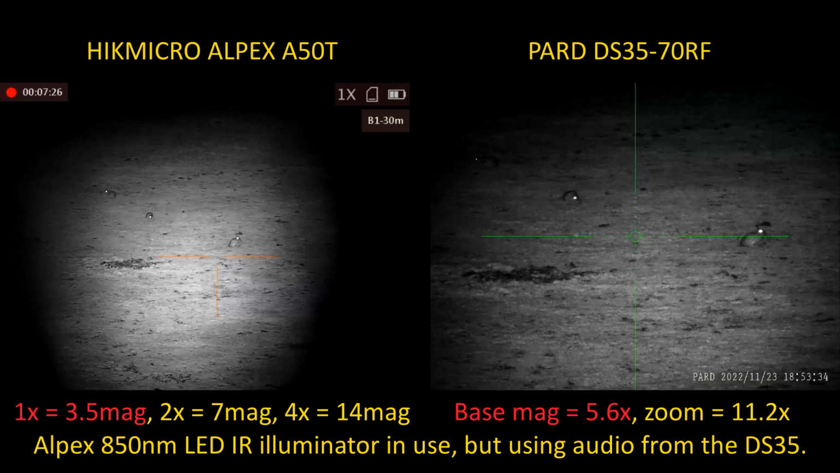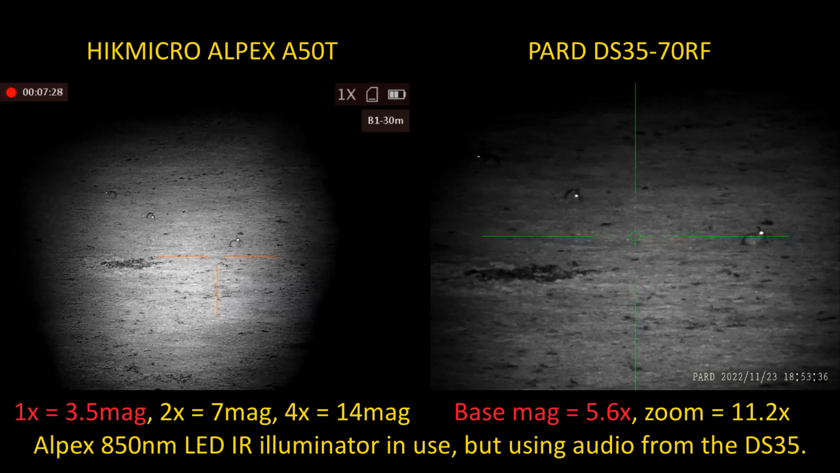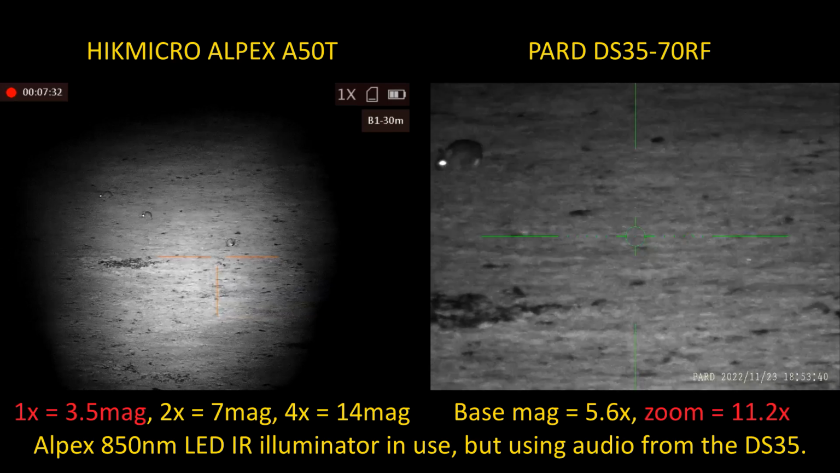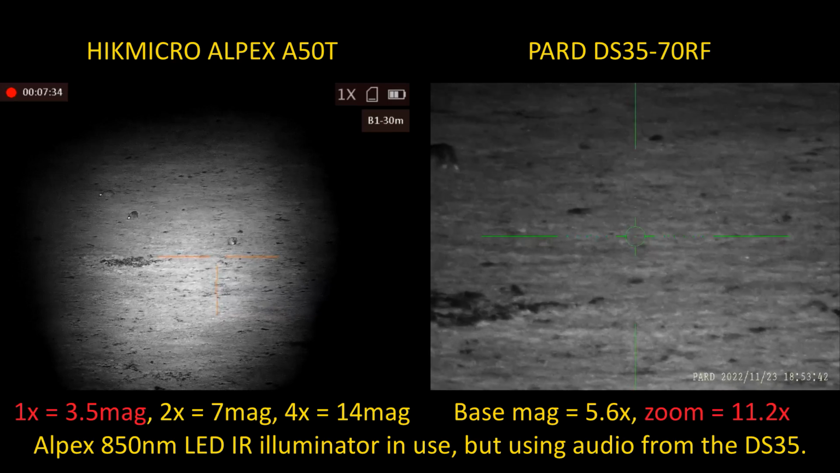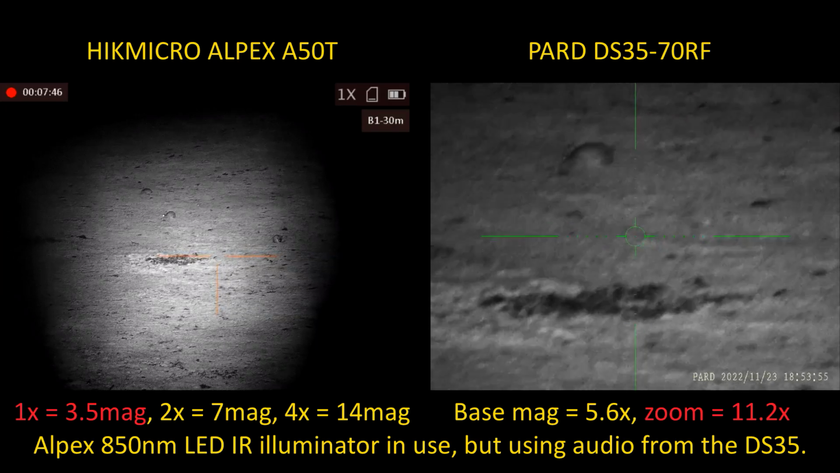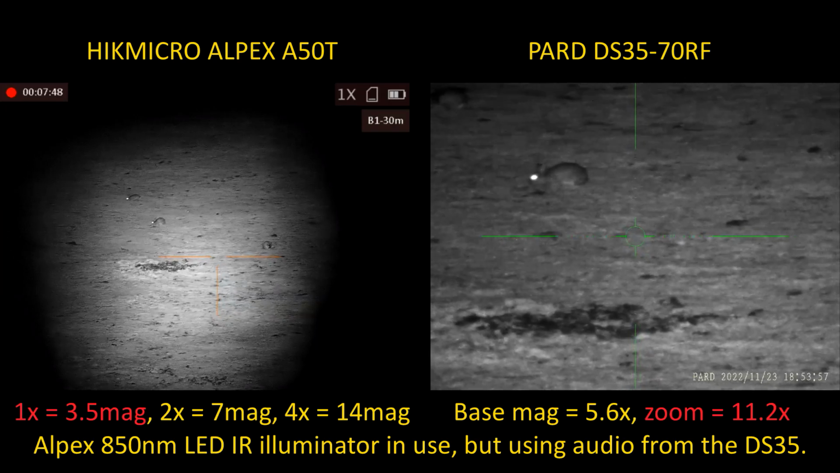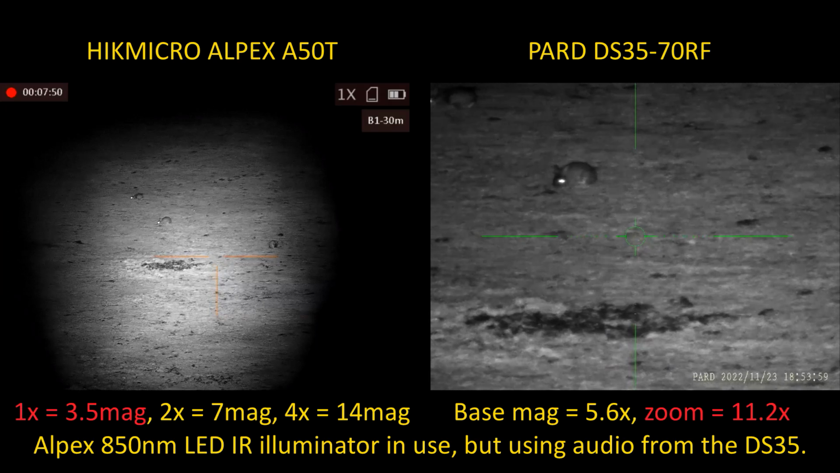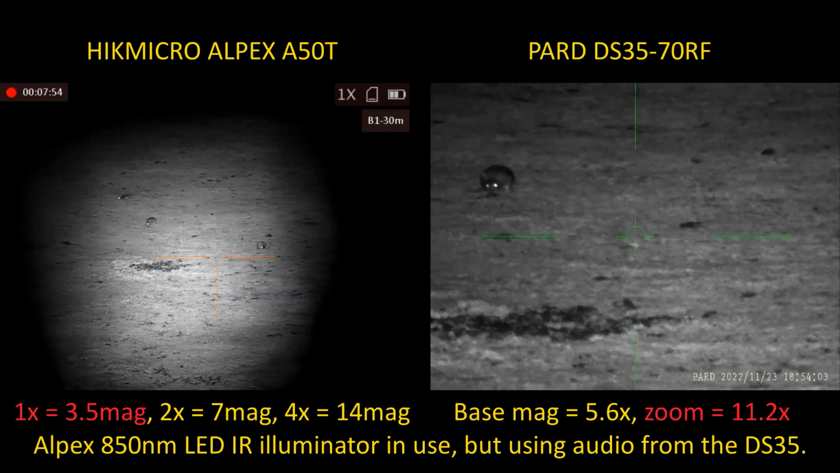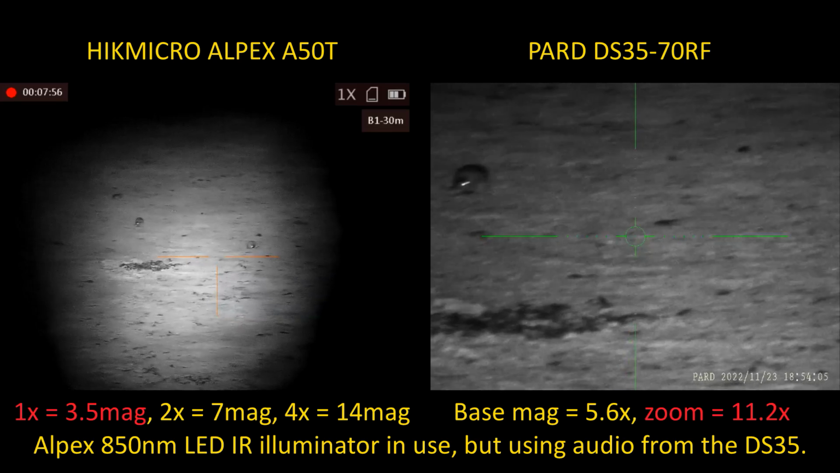Yeah. I've got to say, that's a nice image on the Pard. Yeah. They both look pretty good actually. And even up at 11. How's the focusing on the Pard? Is it okay? Aye. I didn't really touch the focus on that. Aye, I've got a really sharp image, seeing a lot of detail. Now that rabbit's our best part 100 yards away. Yeah. Let me see the HIK now.